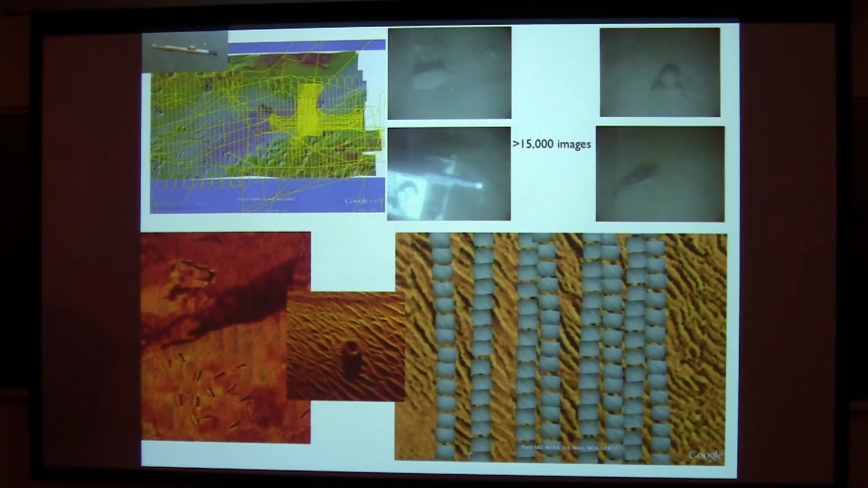It's also useful for us to be able to confirm what every physical oceanographer fears, and that is you deploy your mooring and it's upside down. This one we confirmed was upright in its orientation.